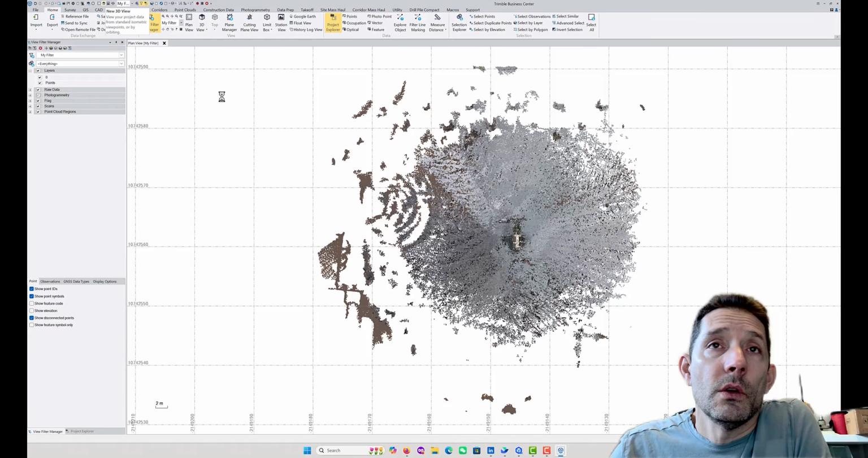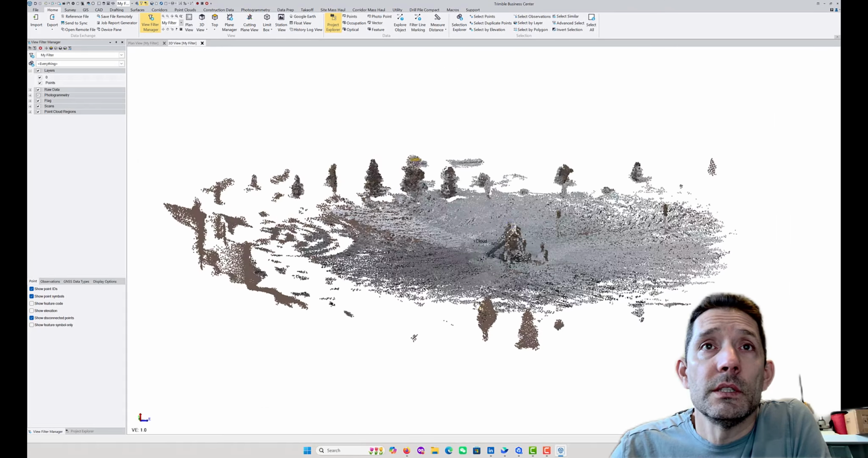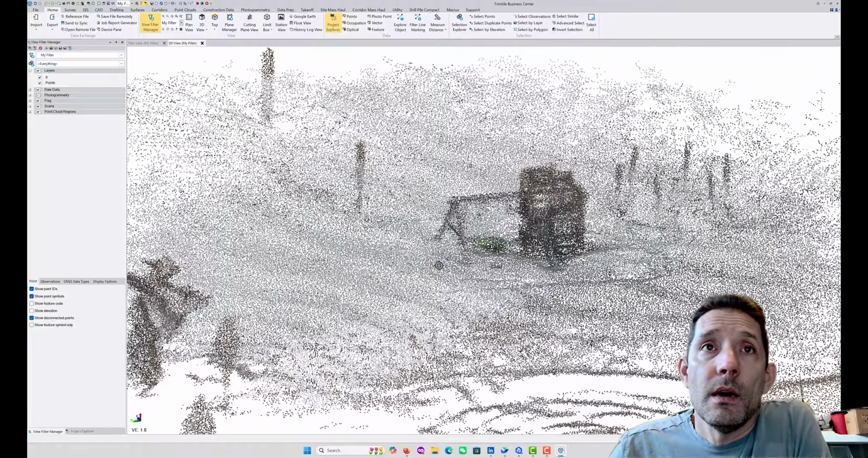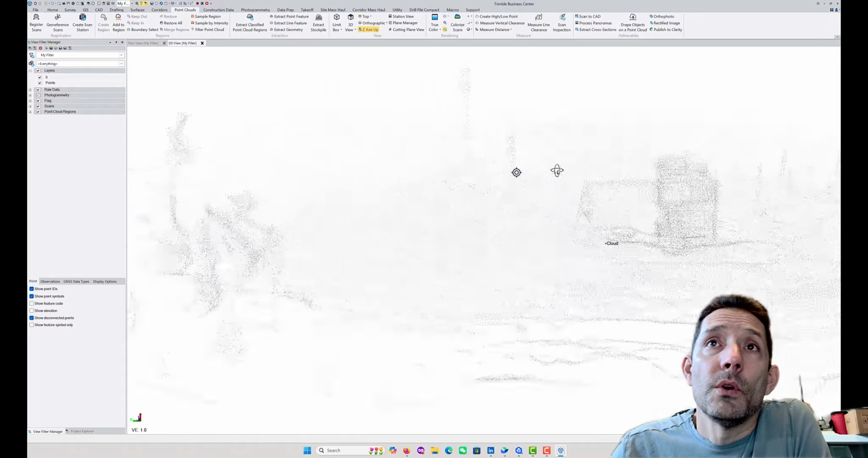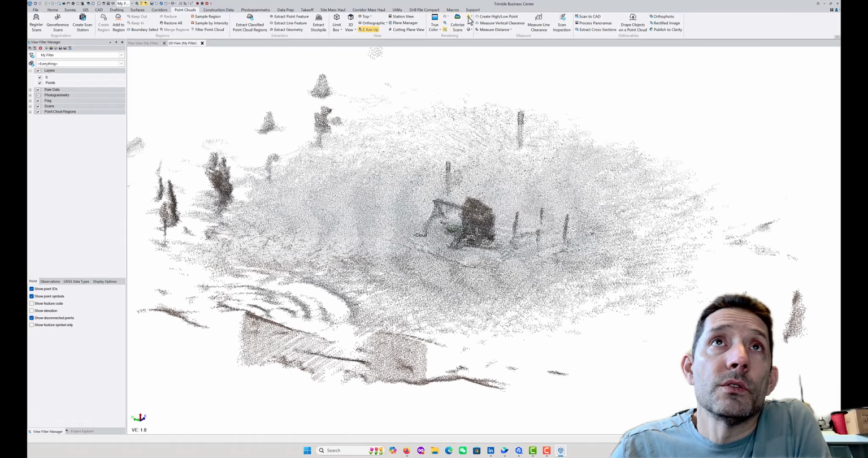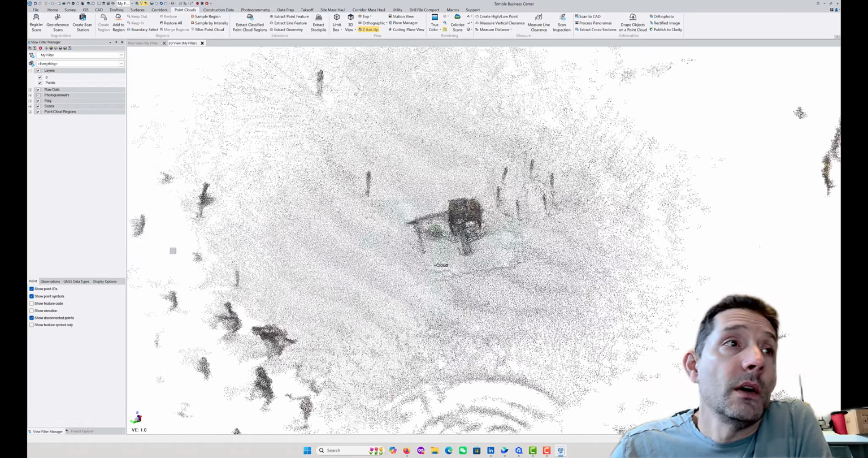I'm going to go into 3D view, obviously, and rotate it and see if I can identify that structure. I believe we can change the size of the point cloud, right? You can see I had the point size really small.